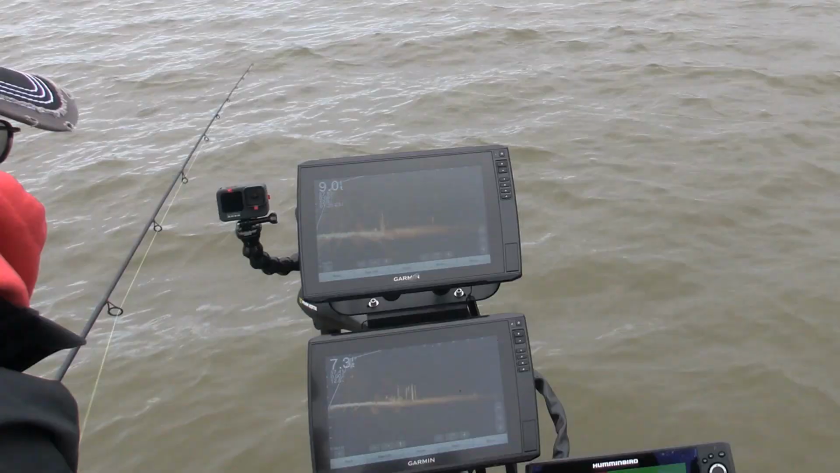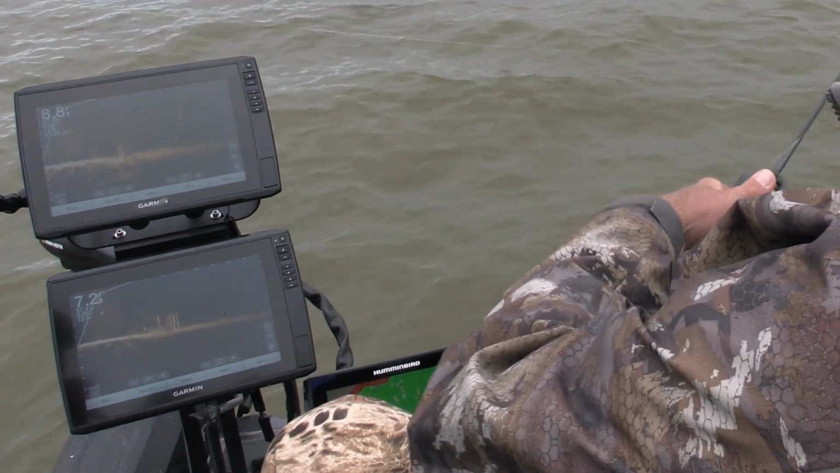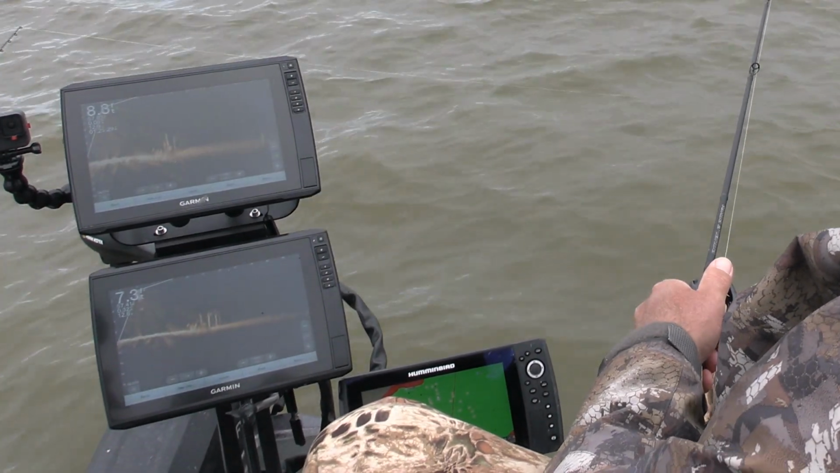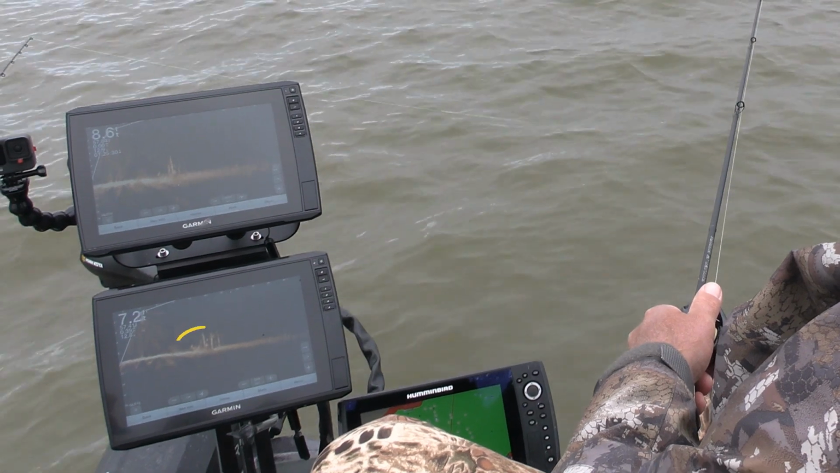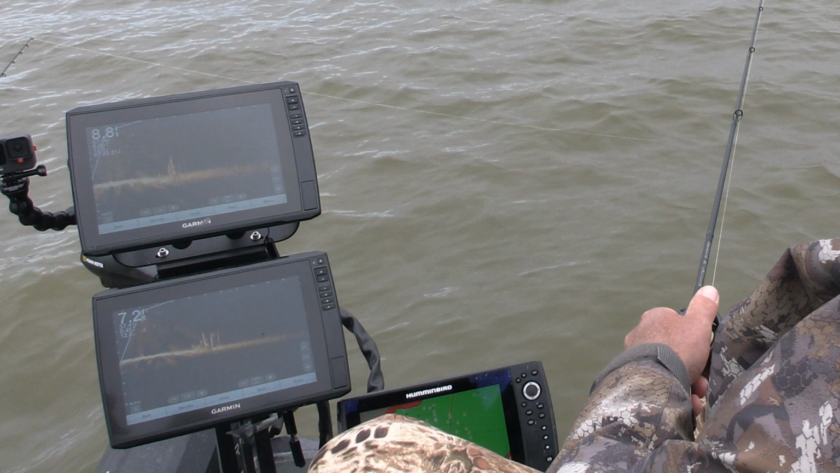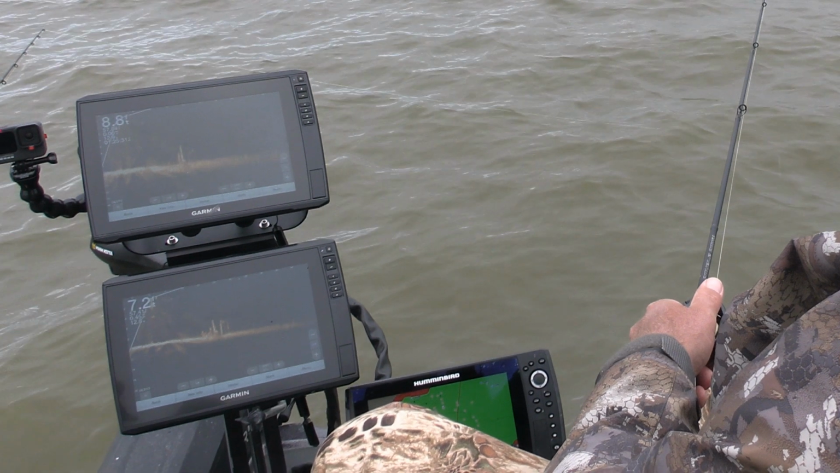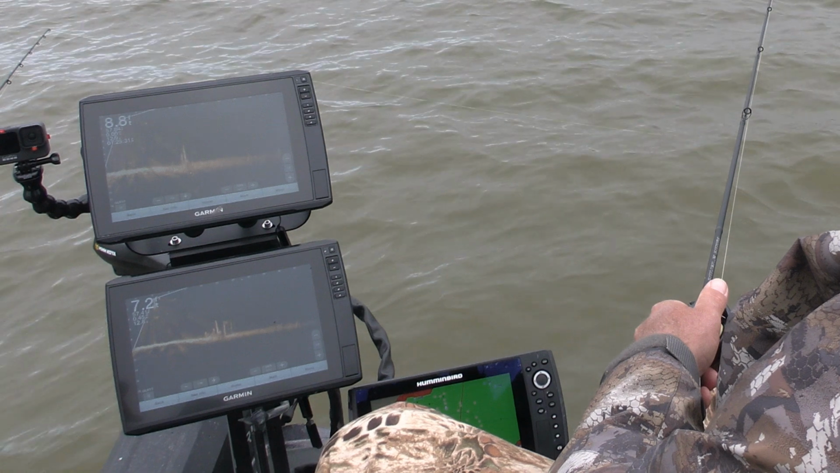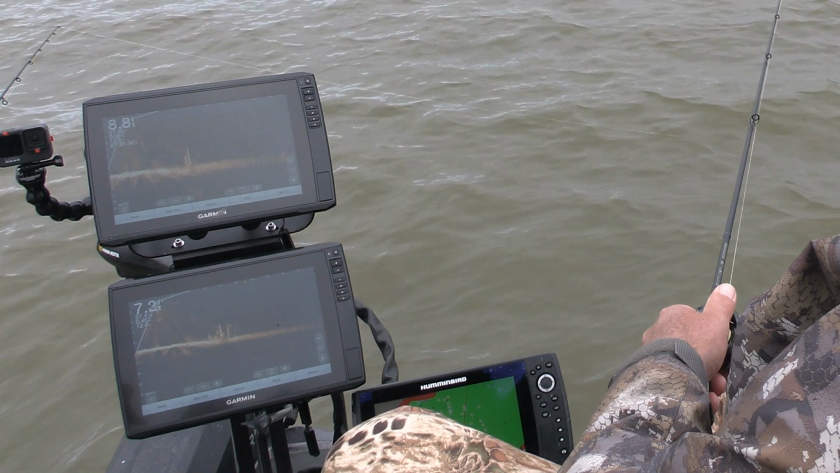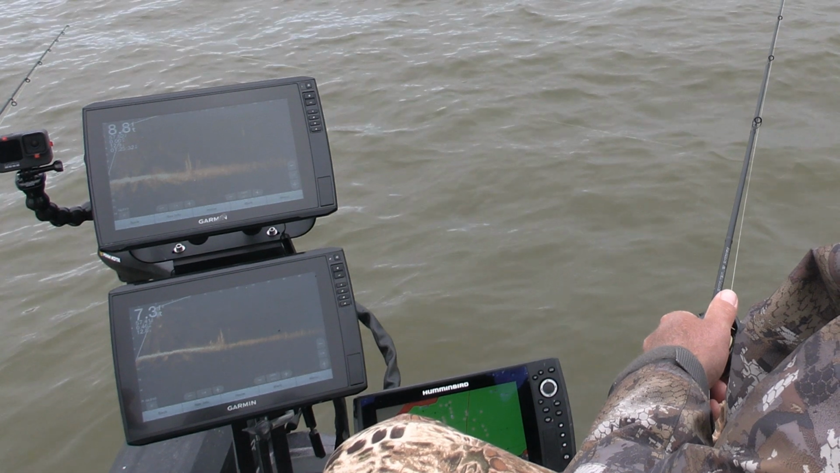Oh my God. We're going to slow this down a bit and show you exactly what we just saw on the live scope. Now check out the circle. You can see the fish actually bite the jig. Boom, there it is.